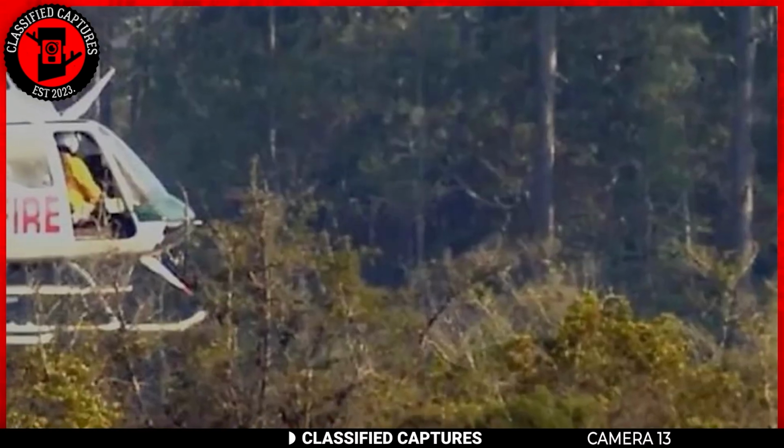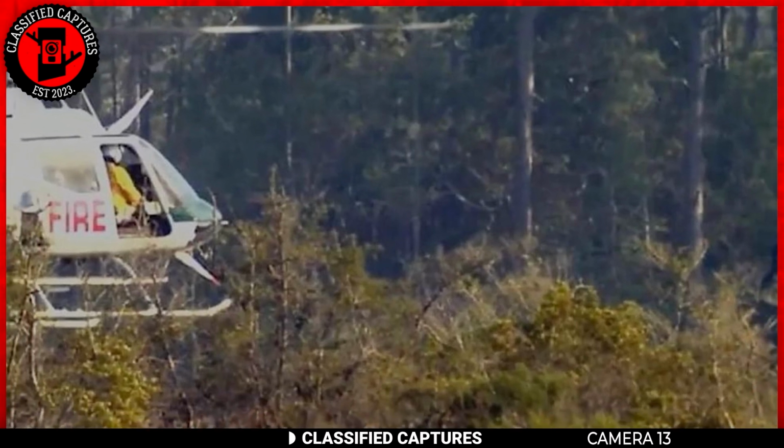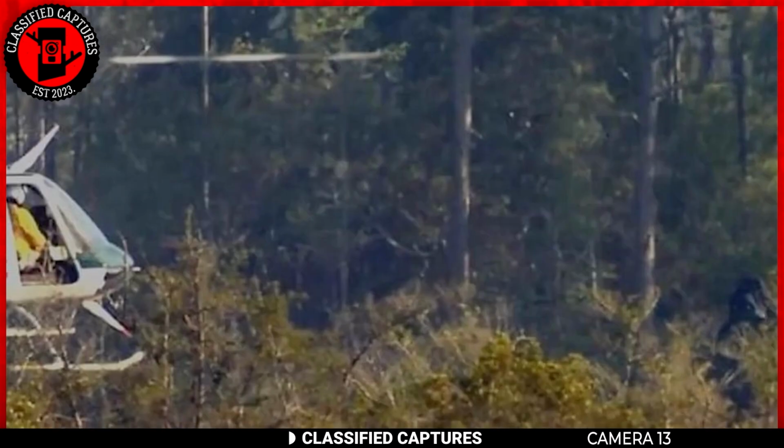What's even more striking is the clarity of the image. This might just be one of the clearest sightings of Bigfoot ever recorded. What do you think?